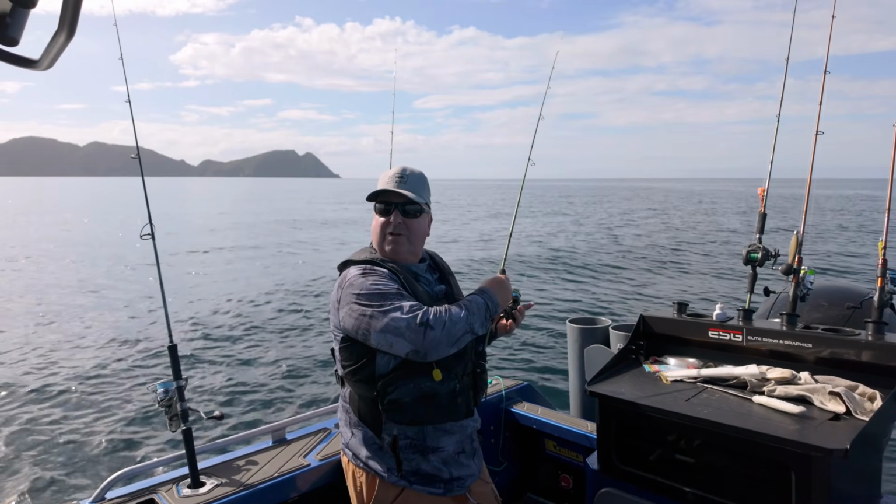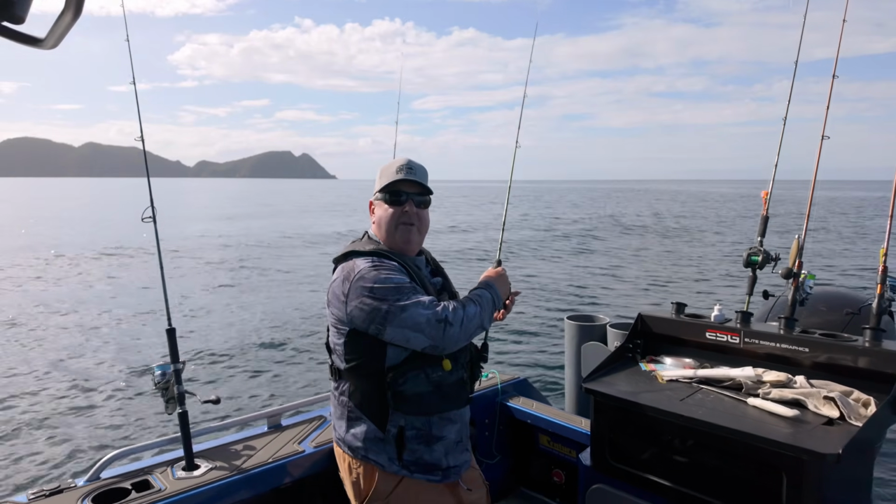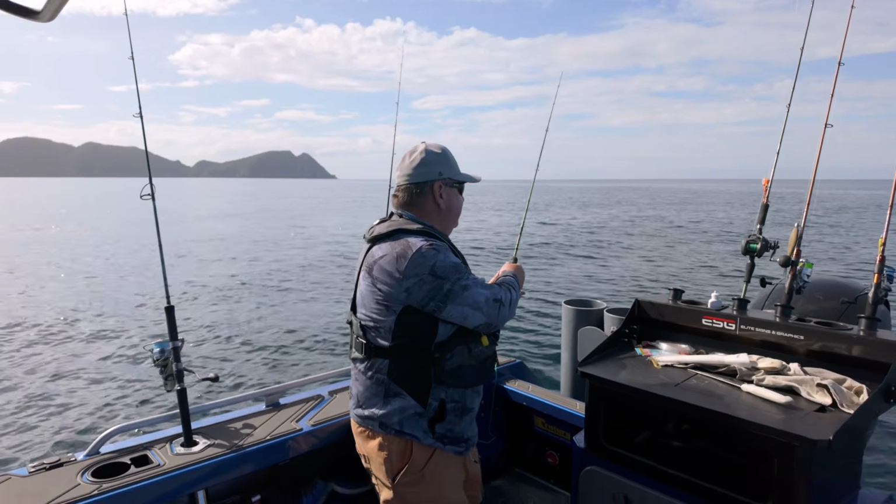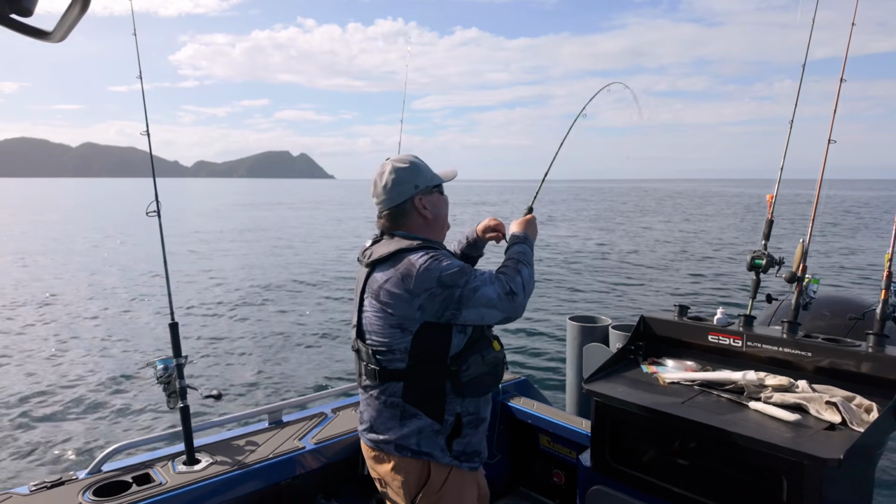So you want to bomb these when you're in the deeper water looking for bait. You want to bomb it down pretty quickly. And you're looking for your line to stop or a bang on your line that tells you that you're getting a bite. There we go, straight away, instantly.